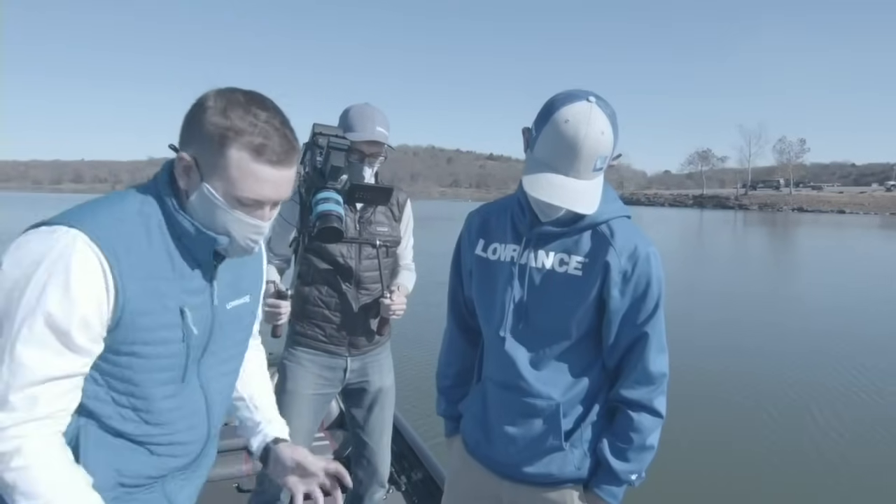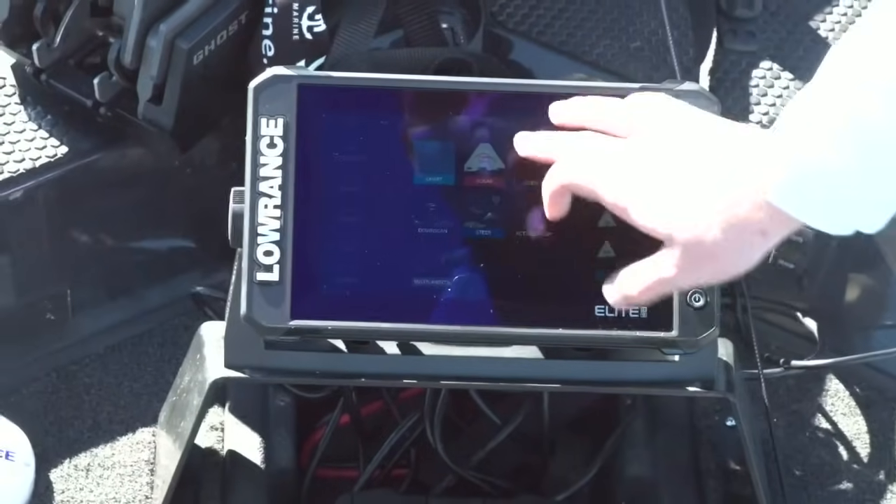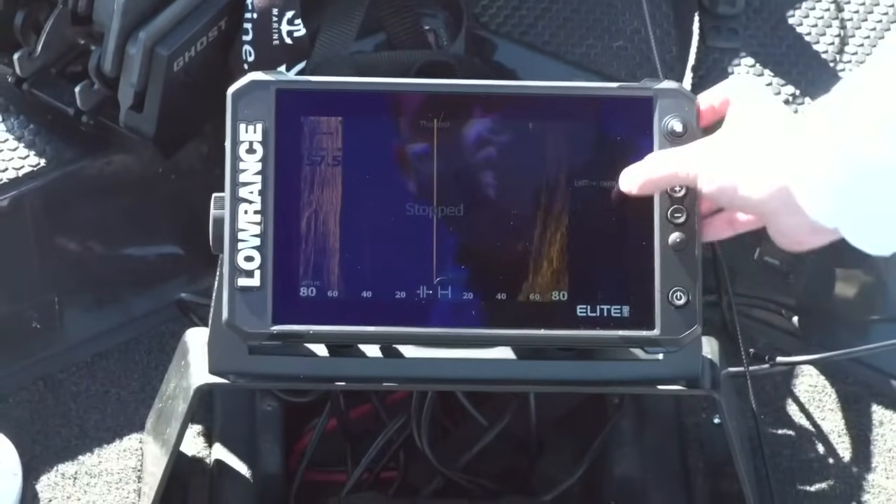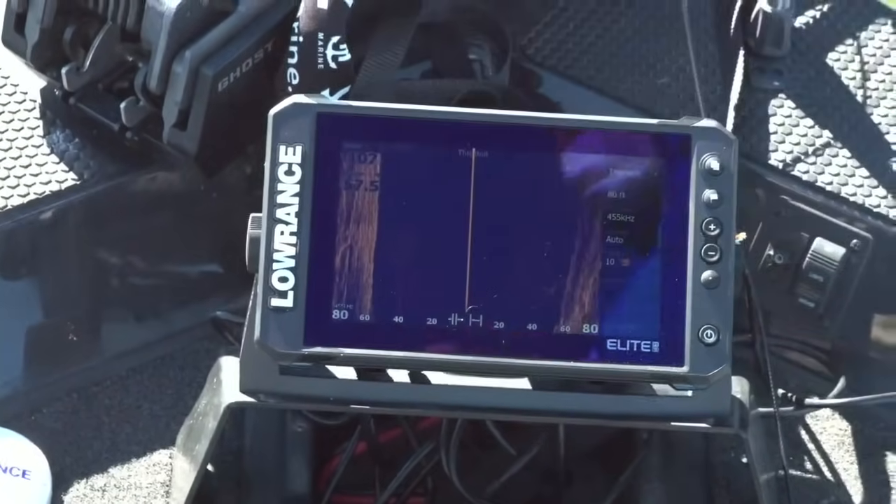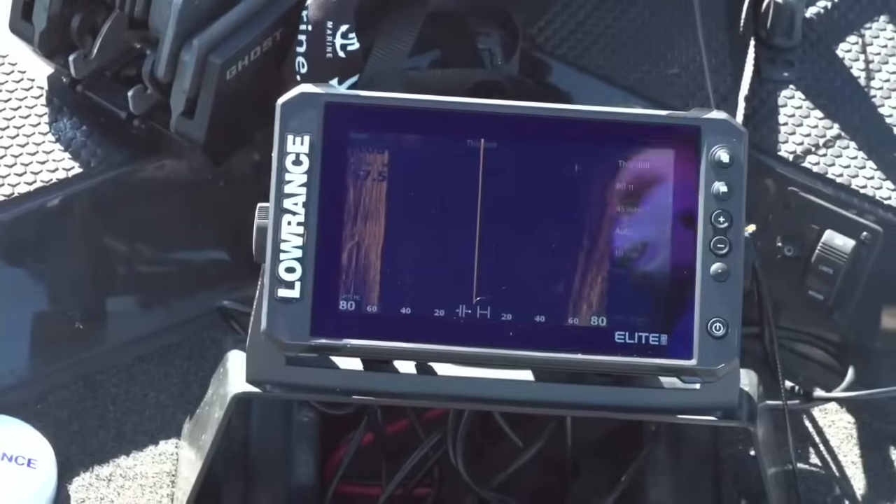Yeah, so that's a little bit about the traditional sonar. Let's have a look at the SideScan. We're in a little bit of deep water here for SideScan, but it's all right, it'll work. So with SideScan, Jordan, this is probably your most powerful sonar tool, right? It's your biggest view of the water.